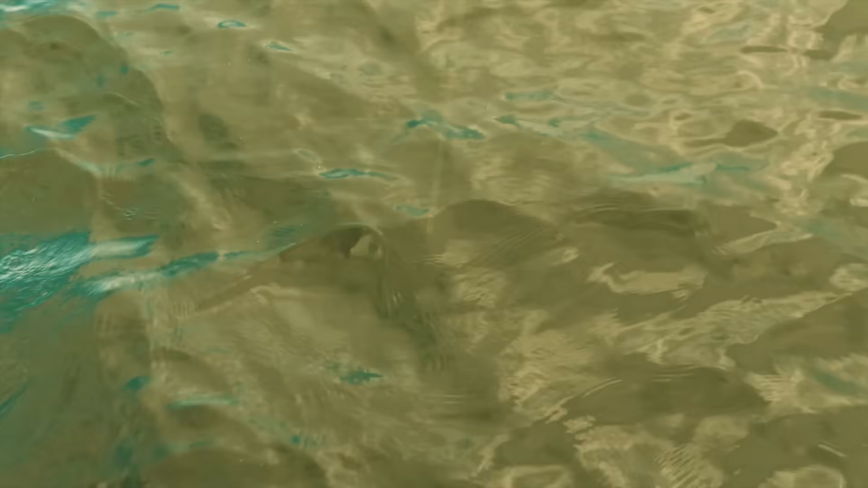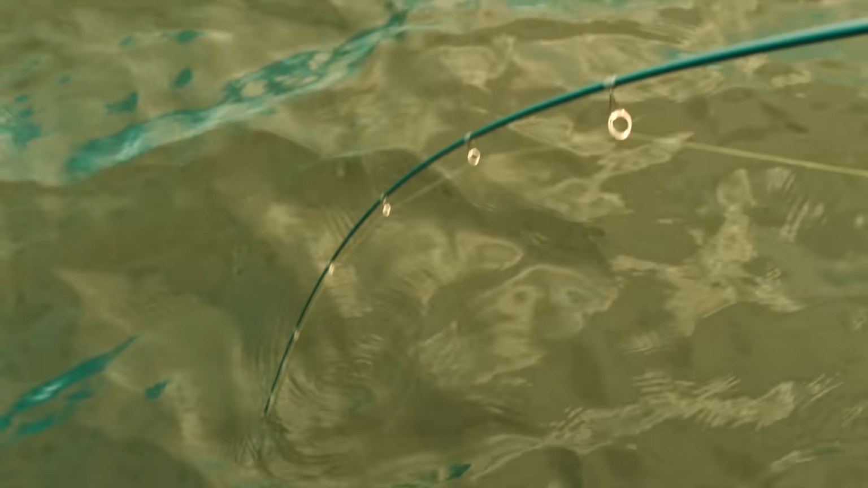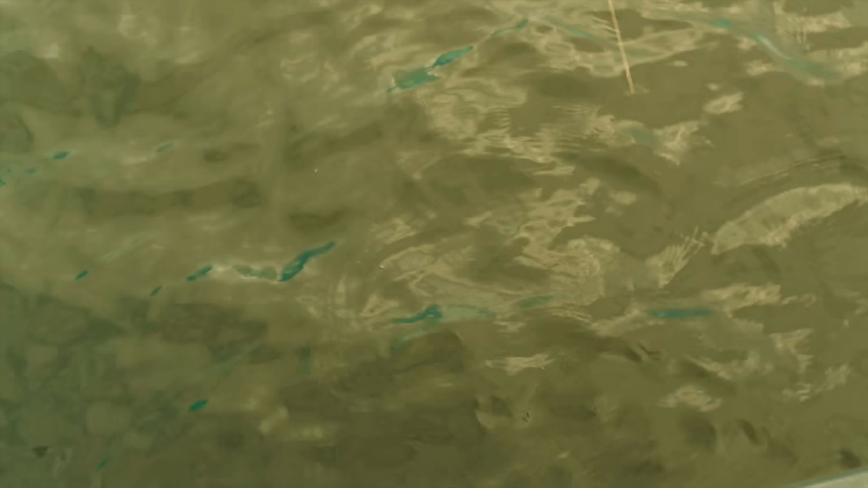Right off of that little rock point. Oh my gosh, this thing is not giving up. I would bet money it's a smallmouth, the way it's still diving and running.